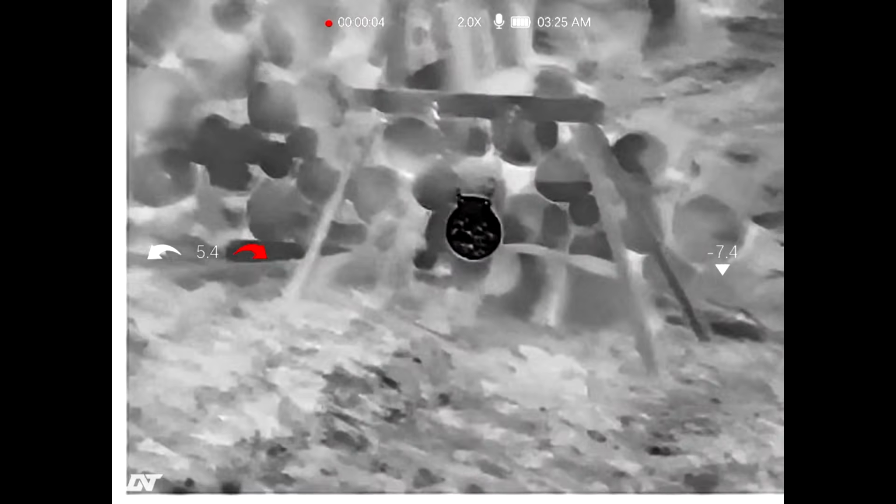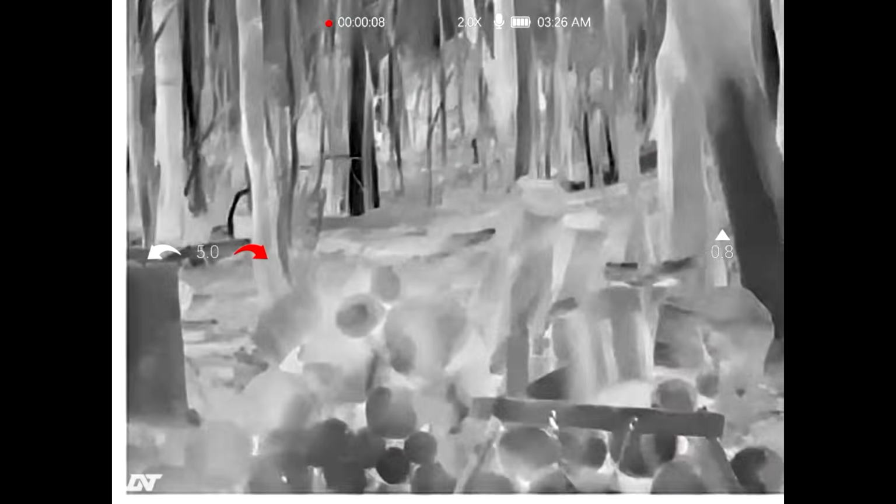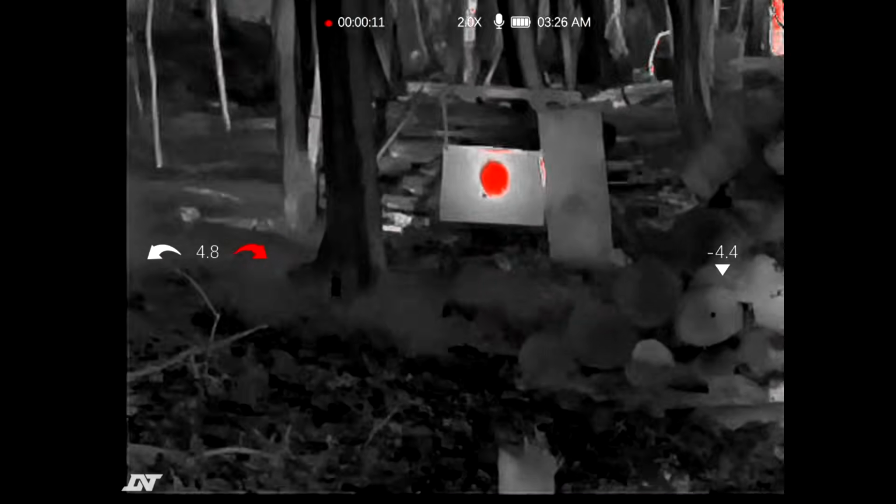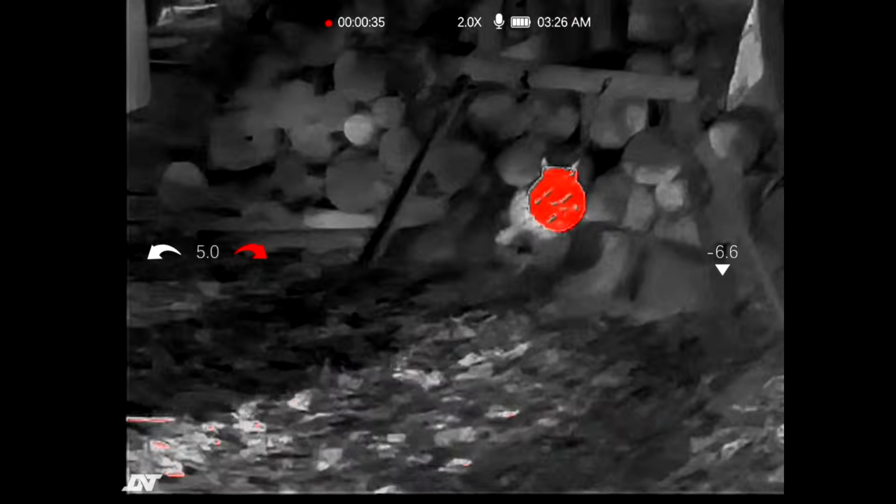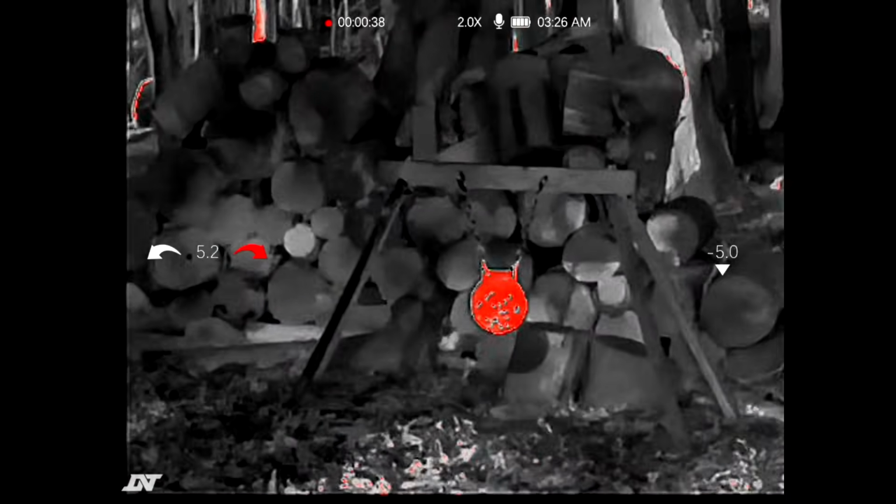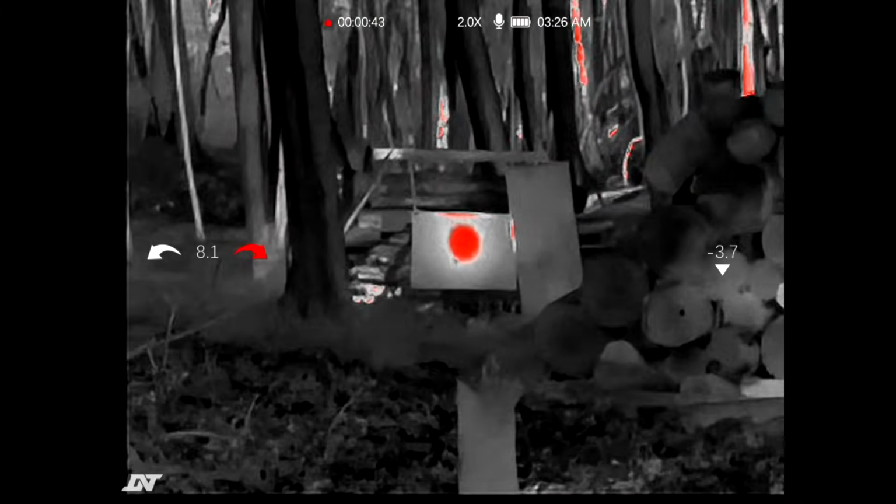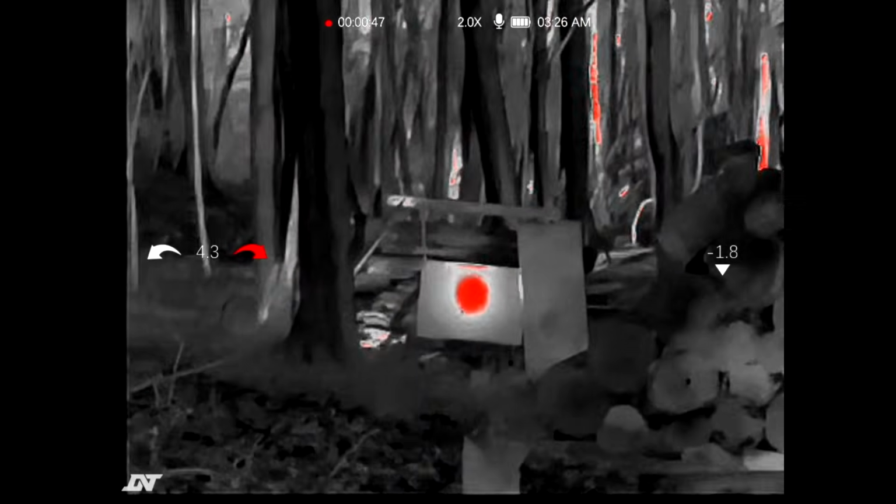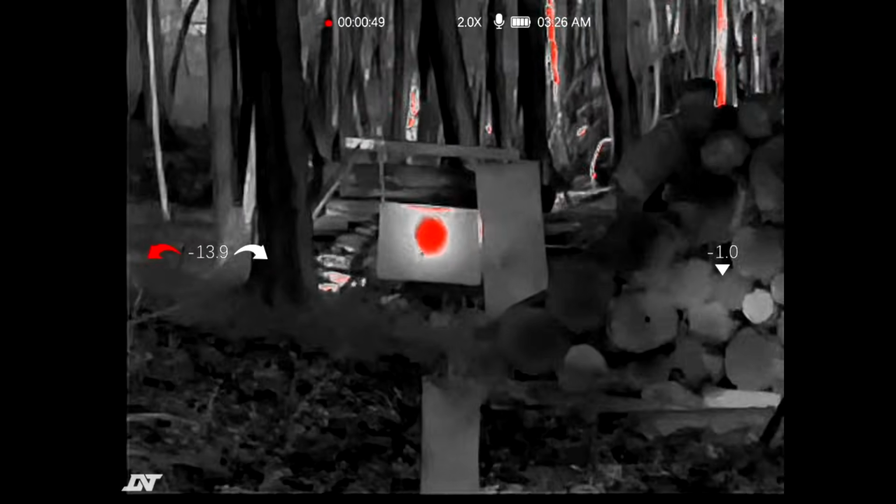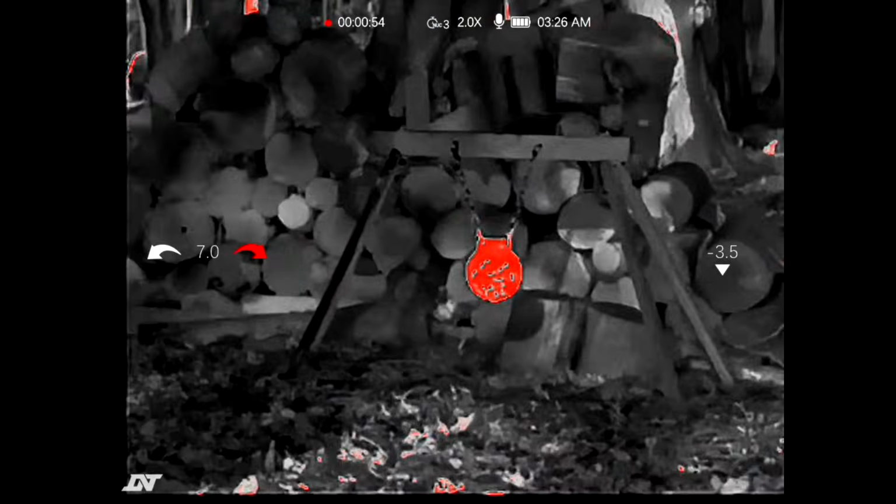All right, we got some steel targets heated up here. We are going to take some shots at it. Let me switch modes here. There's the hot spots on those steel targets, and we're just going to take a few shots at them. This is clip-on mode, so you're not going to be able to see the red dot that I have, but I have a magnifier and a Holosun 510C, and then I have the thermal in front of it. So let's go ahead. Let's hit that hot spot on that target. Okay. Let's hit the smaller one.